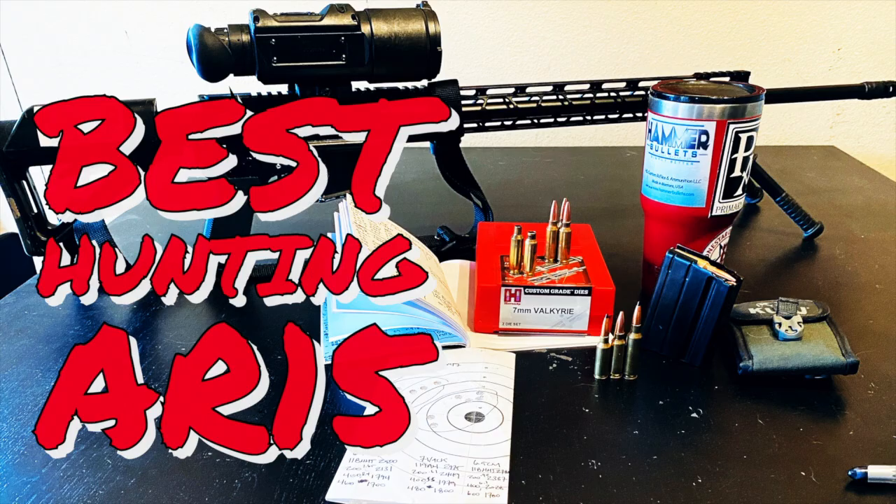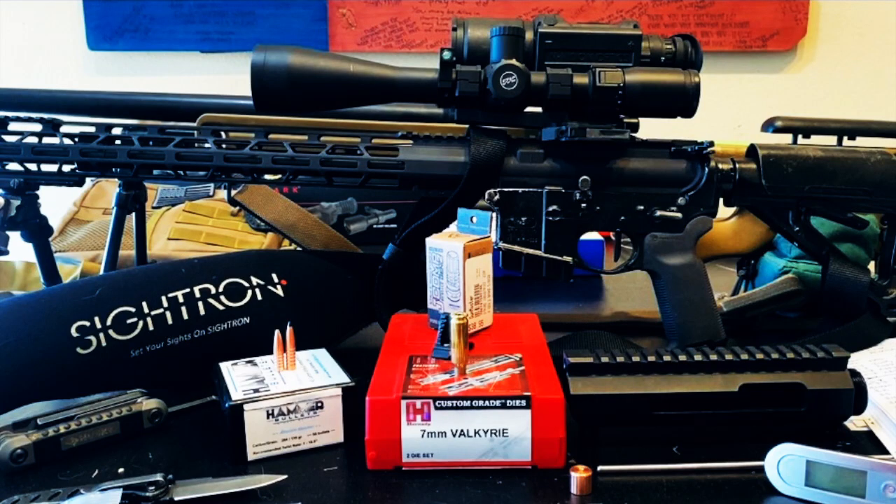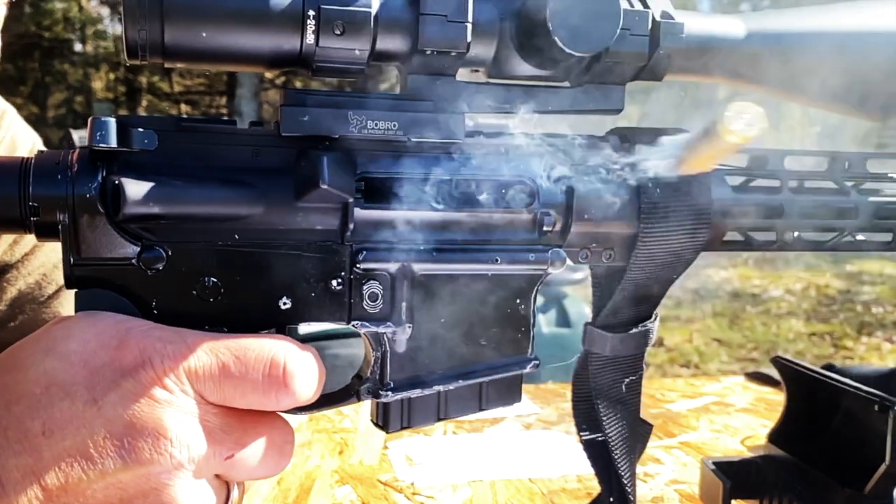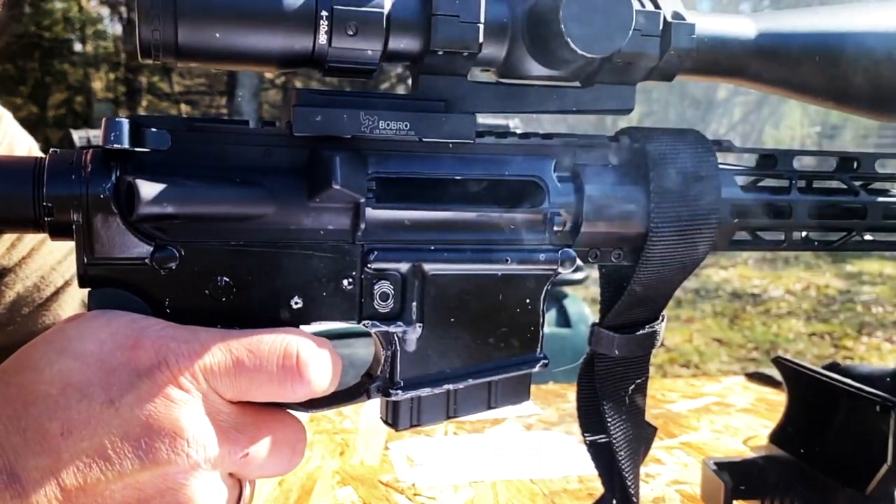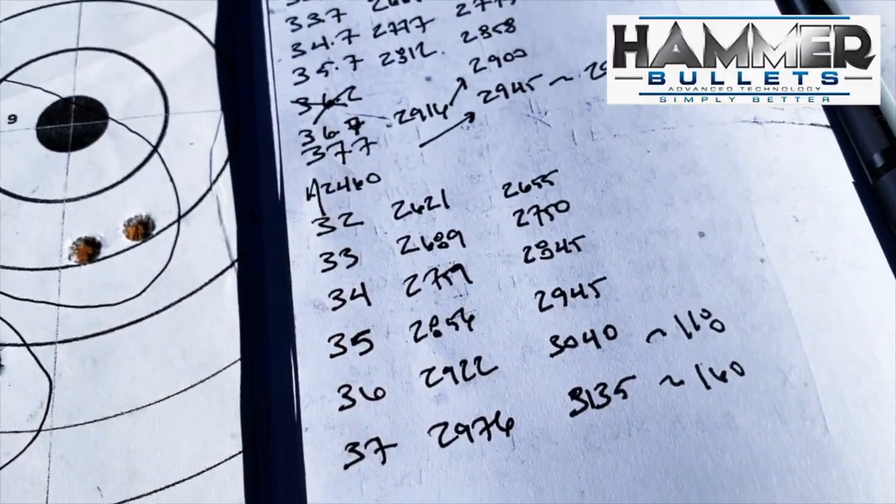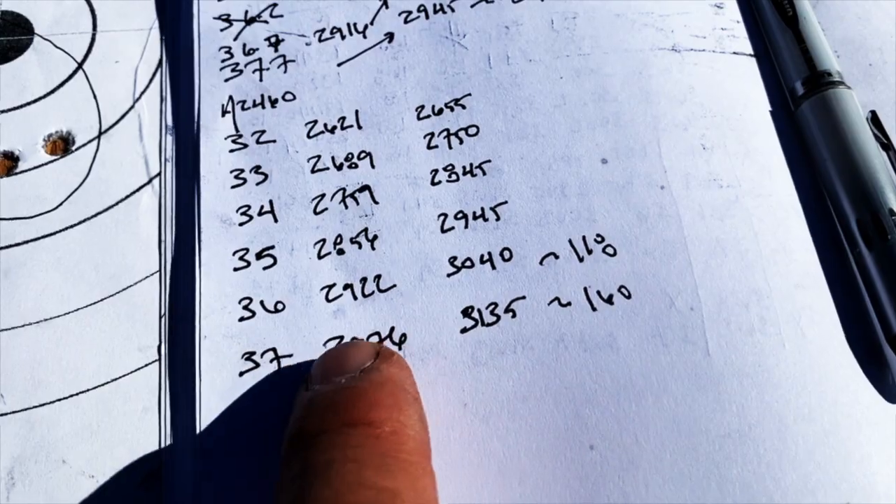I did a video earlier explaining my love for this 7 cal AR-15. Bruce did want me to correct information from the last video. This uses a 30 cal bolt face using the carrier of a 7.62x39. I have the 119 grain absolute hammer bullet running 2,975 feet per second for tonight's hunt.